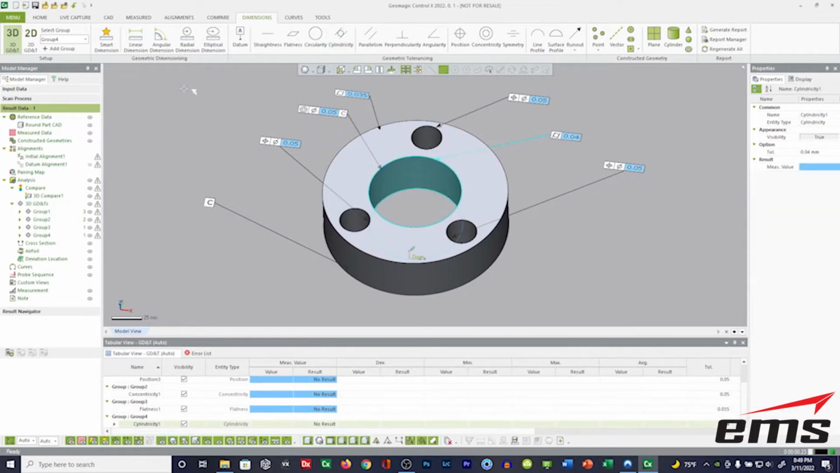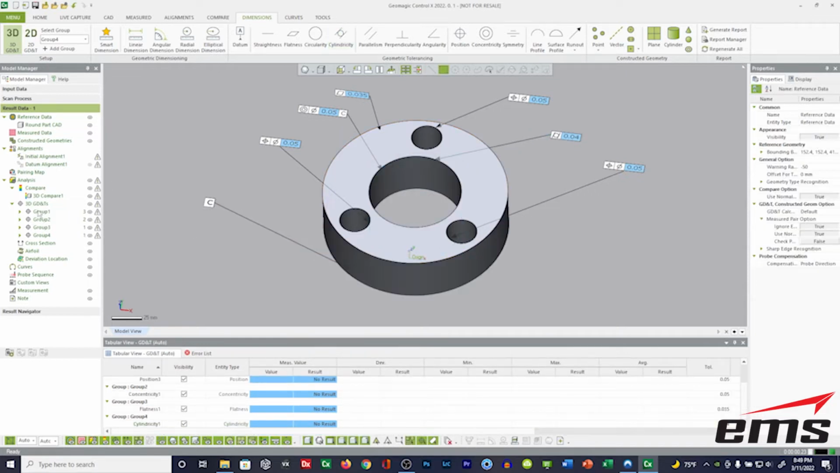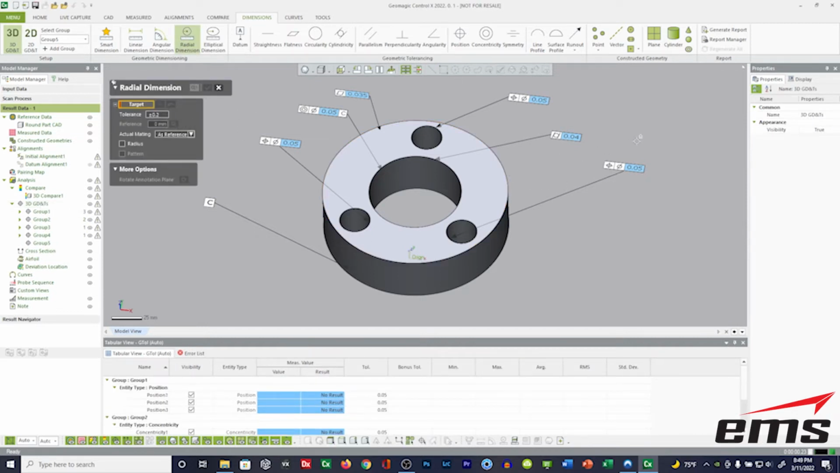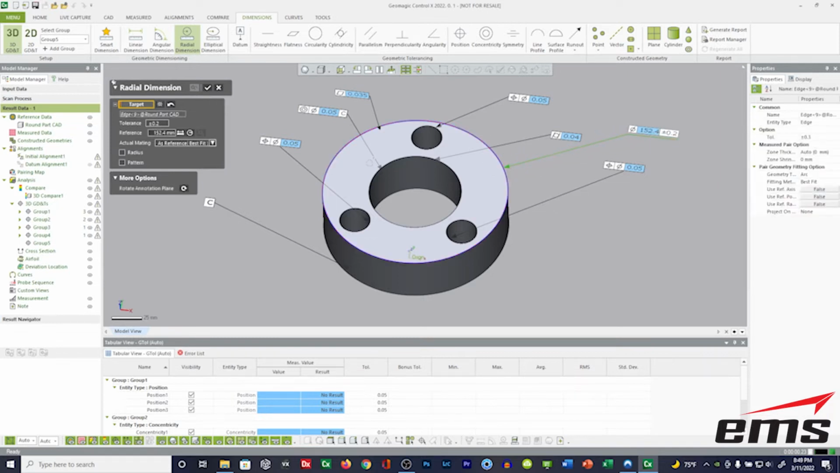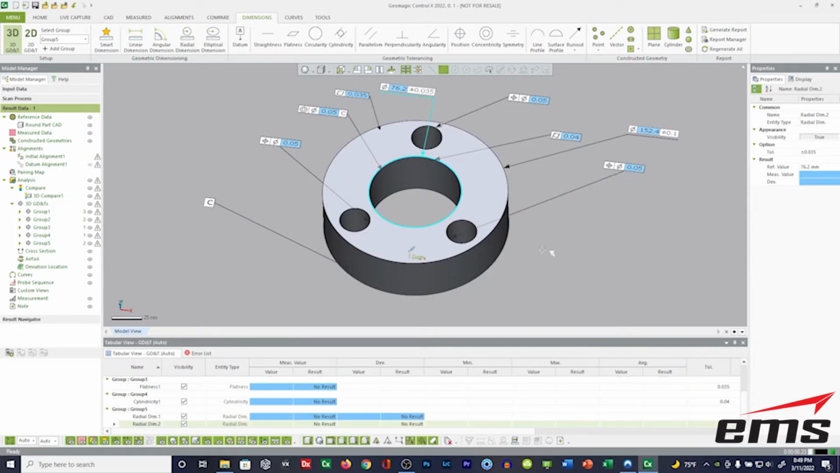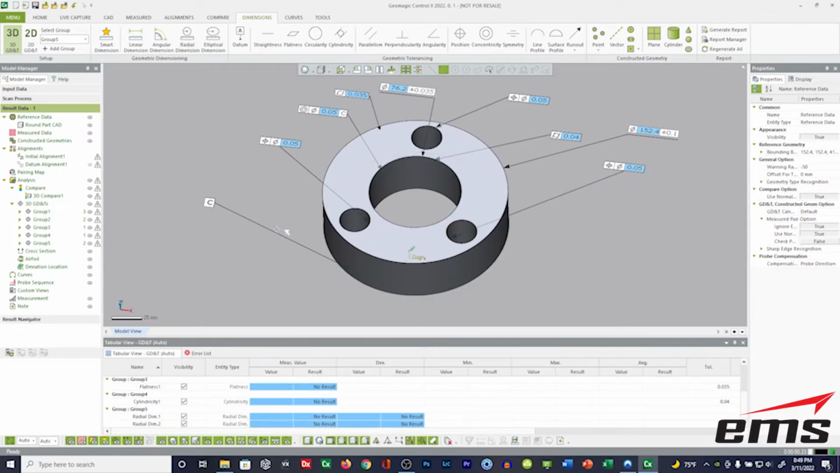Okay, so you're basically just adding all your measurements, and let's just do one more, and we'll just pull a couple radial dimensions off of our outside and inside diameters. Let's say the outside is not that critical. We'll make it 100. And the inside, let's say, is critical, and let's do 35. Okay. So that's it. Once we're done creating this, we would just save this file.